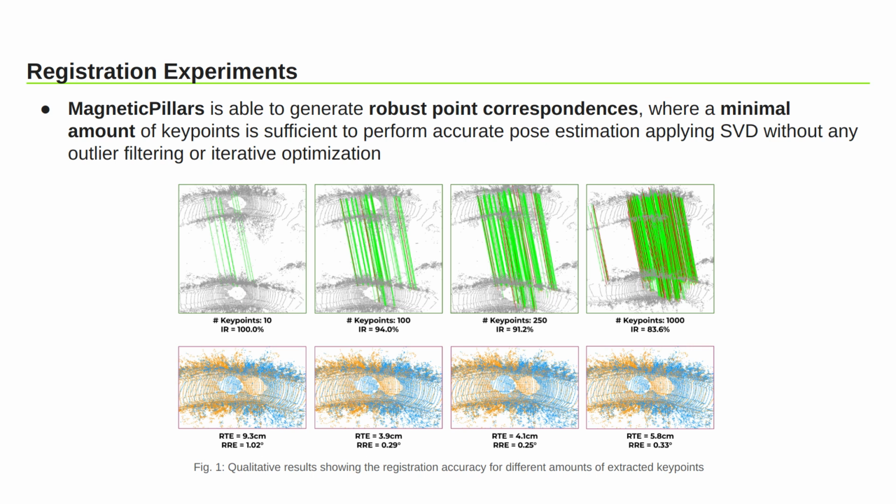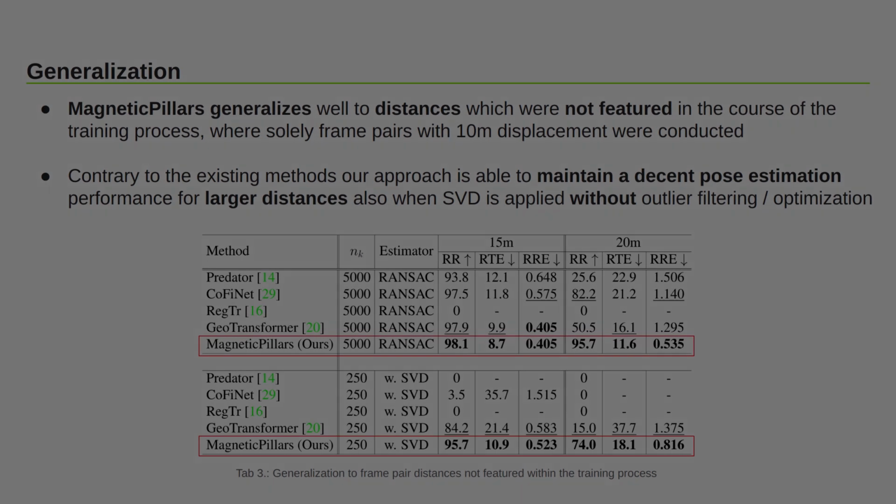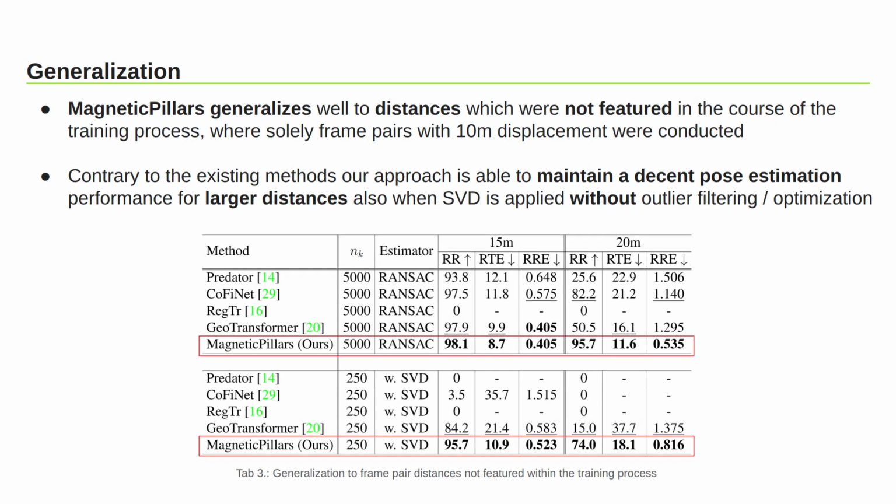As visualized in the image, green lines represent correctly detected correspondences and red lines false ones. Moreover, the inlier ratio, IR, expresses the percentage of correctly determined matches. Finally, we want to display the generalizability of our approach by applying it on frame pairs with distances of 15 meters and 20 meters, which were not included in the training process. While the performance of the compared methods drastically decreases, especially using SVD as backend without iterative optimization, MagneticPillars is generally able to maintain a decent pose estimation performance.